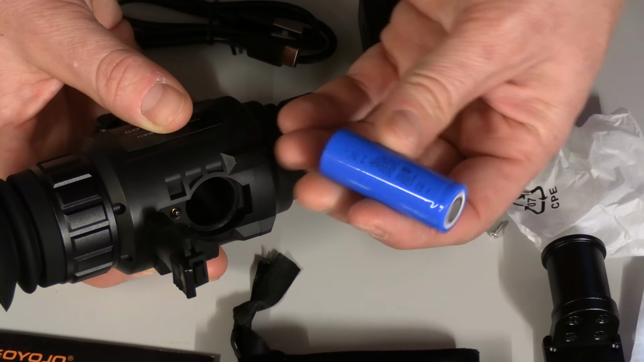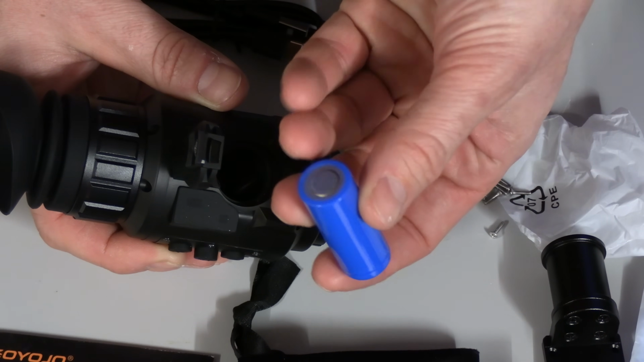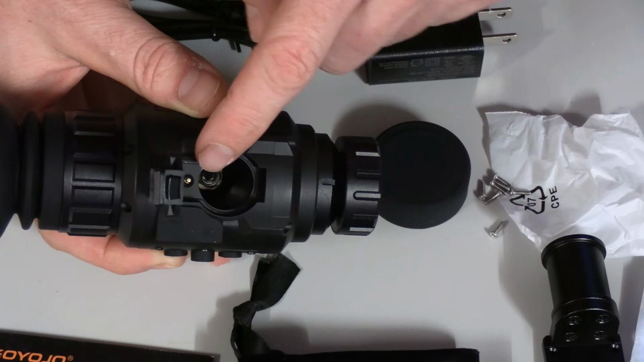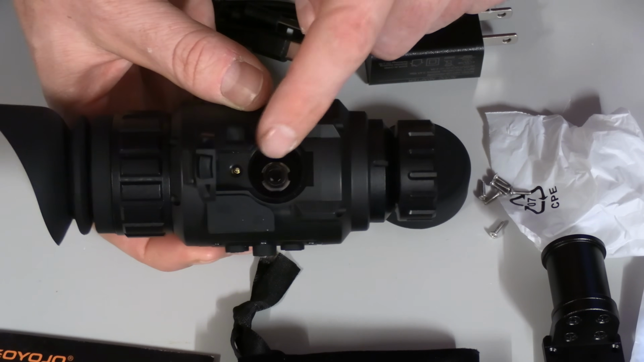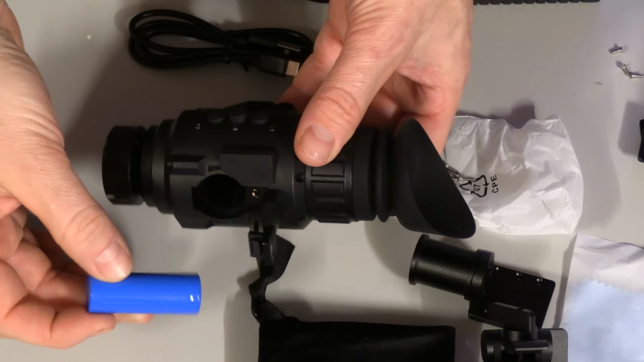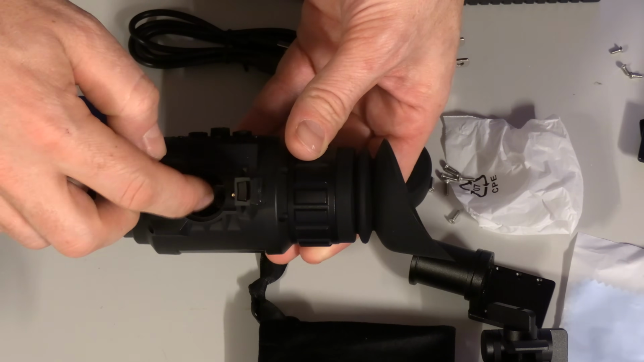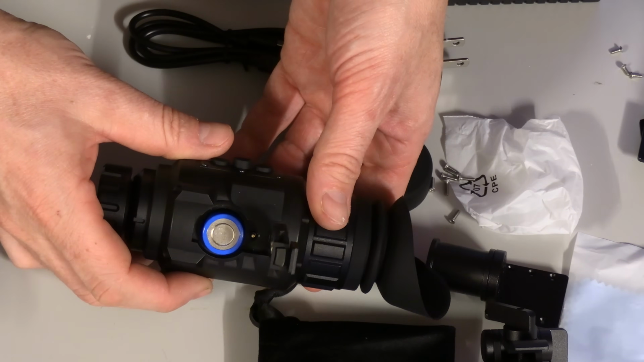It looks like this is an 18500, and I don't really like these batteries with just flat ends because I can never tell what's positive and negative, and in fact I'm not seeing a marking on here to know which end goes in which. I'm going to have to look at the manual now because I've already forgotten which direction this came out. I had to go back and watch that last clip. It looks like the battery was in there positive down, so positive against the spring in the bottom, which is kind of backwards from every other battery I remember.